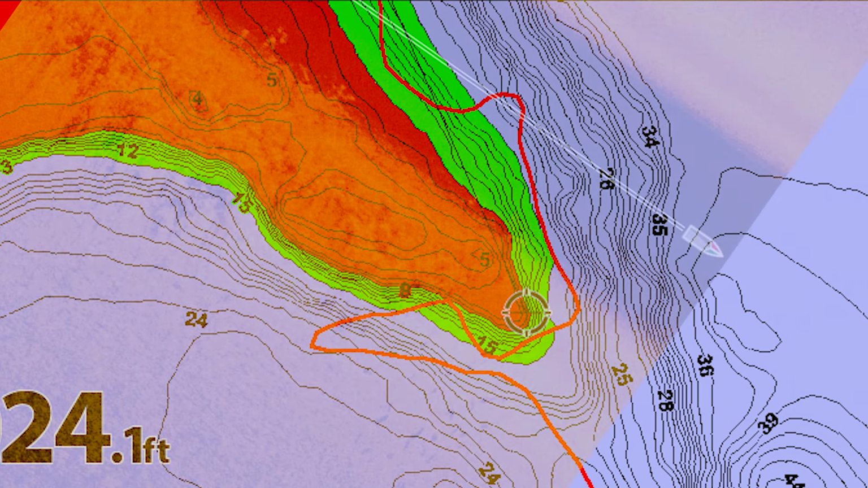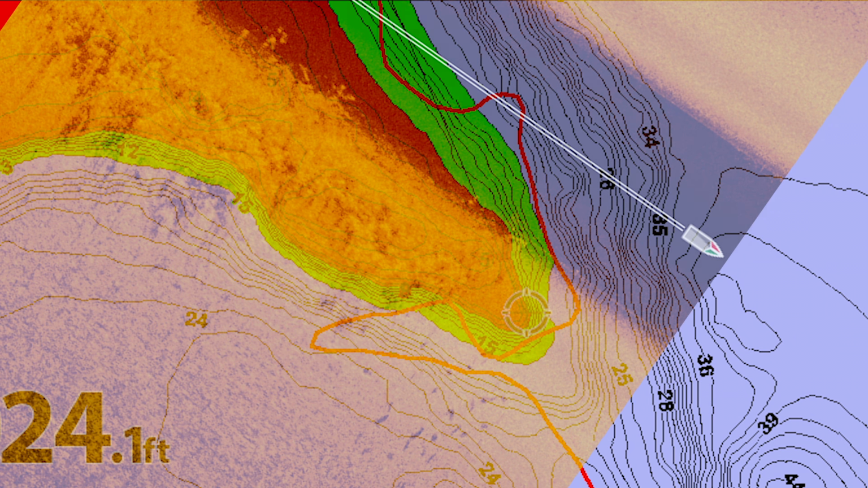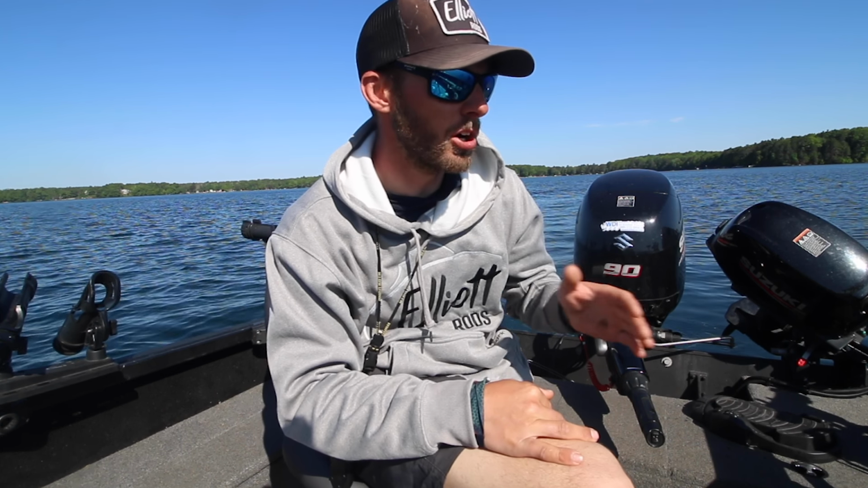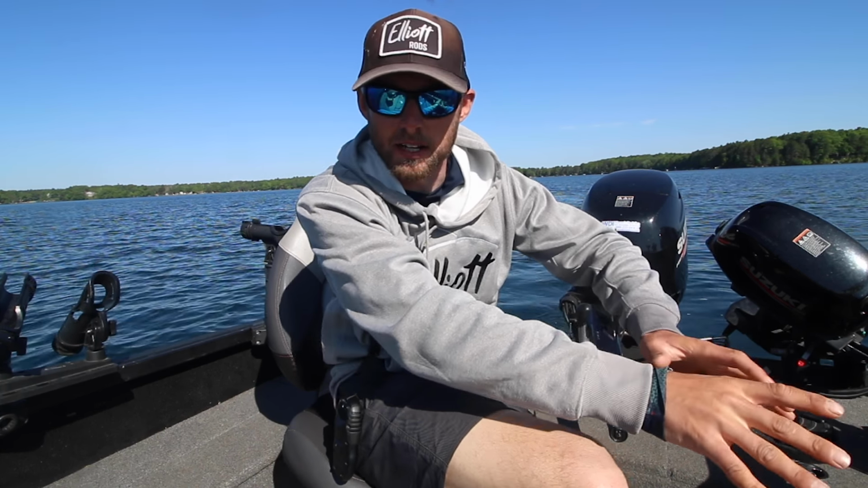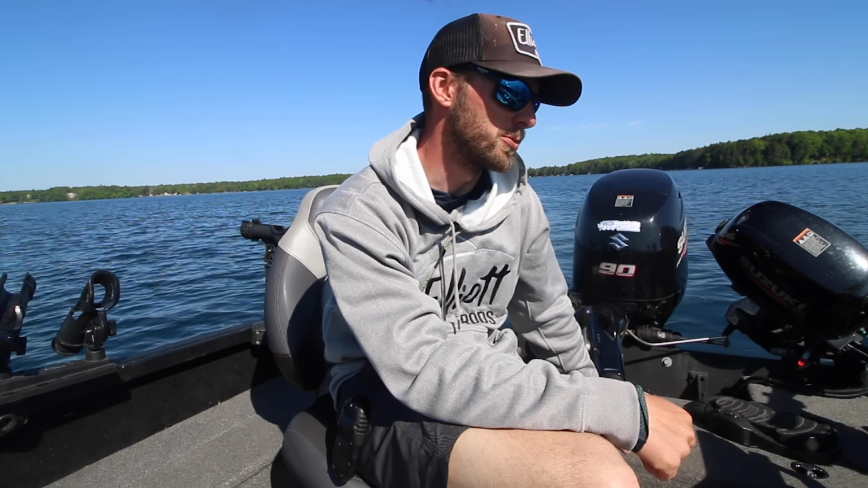Basically, what you have is a strip of weeds that starts inside and wraps out to that tip, and there's a pod right before that falls off on the tip, and then right on the tip of this point, just outside of the weeds, there's a whole bunch of fish right here. So it's understanding these things and translating what you're seeing in your side imaging to what you're seeing on your map that ultimately catches you more fish.